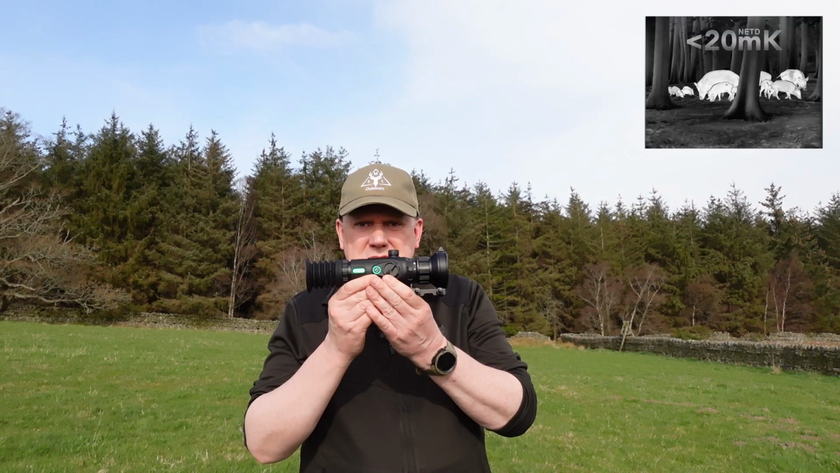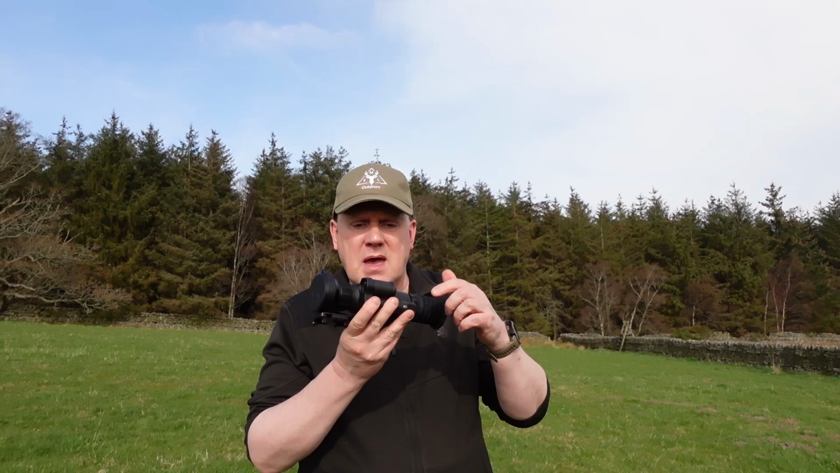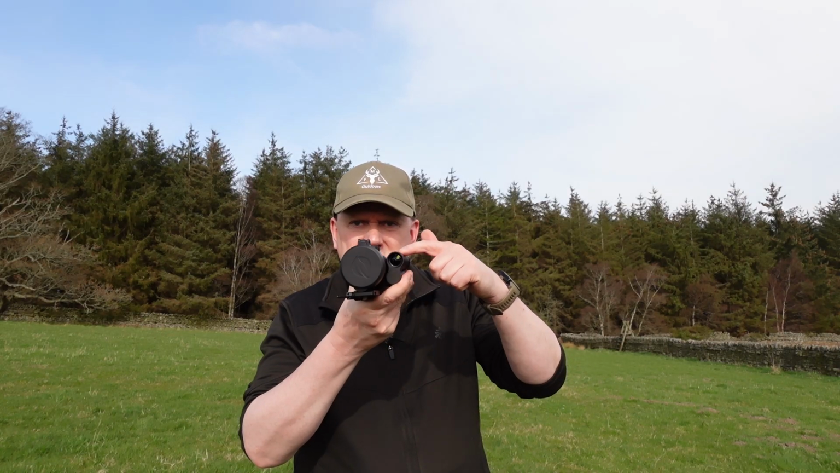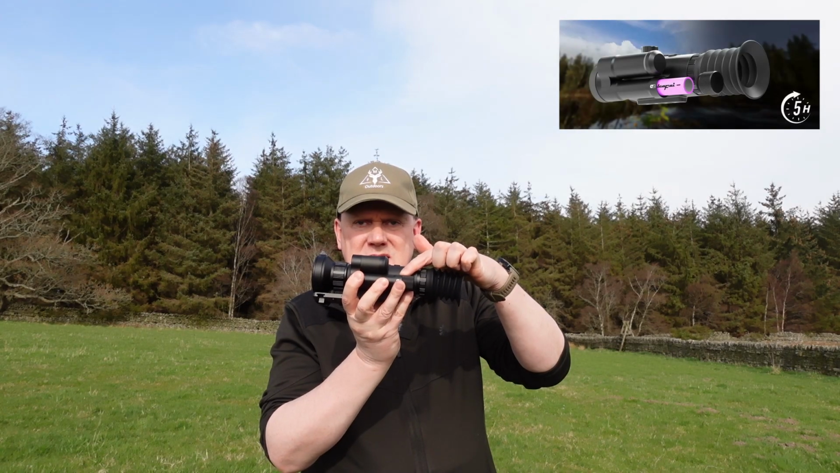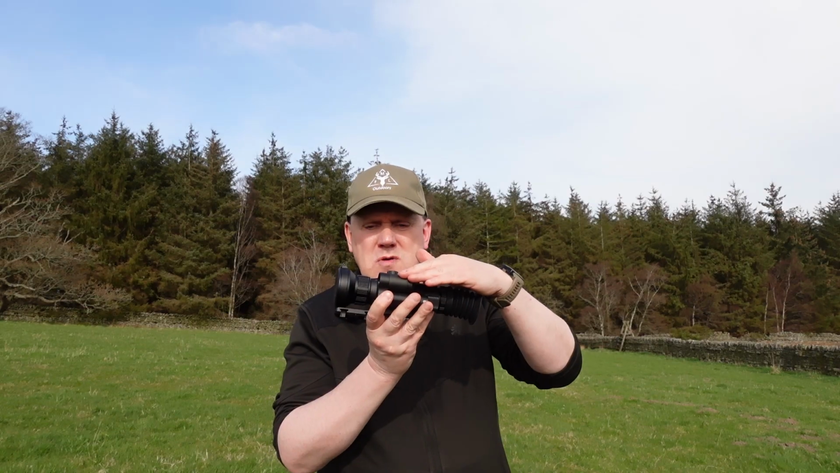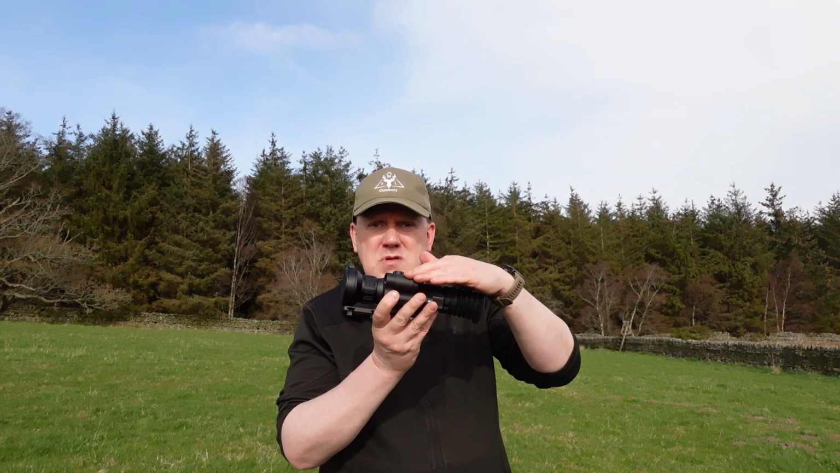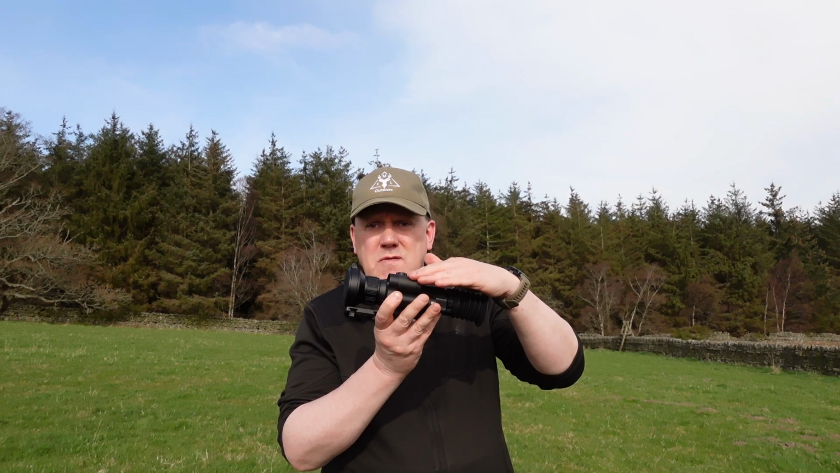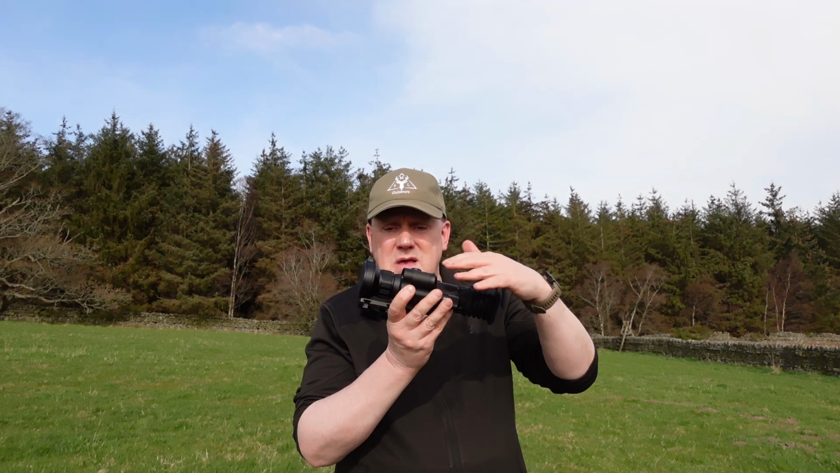Really nice compact unit, really well made, all metal. It has a built-in laser rangefinder, as you can see there. That's the battery compartment, takes 18650 batteries. I think the laser rangefinder's up to 1200 meters. I've actually ranged out with it to nearly 1000 meters at night. I haven't done it to 1200, but I can say that it will go up to the 1000, so that was quite good.